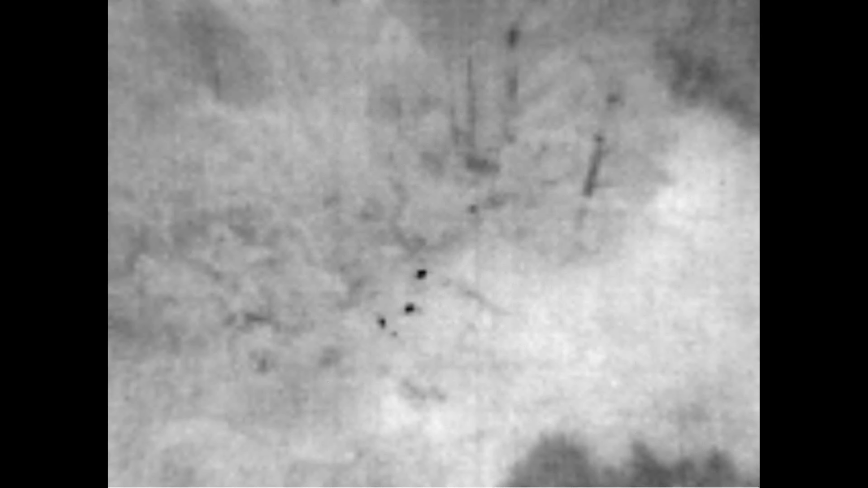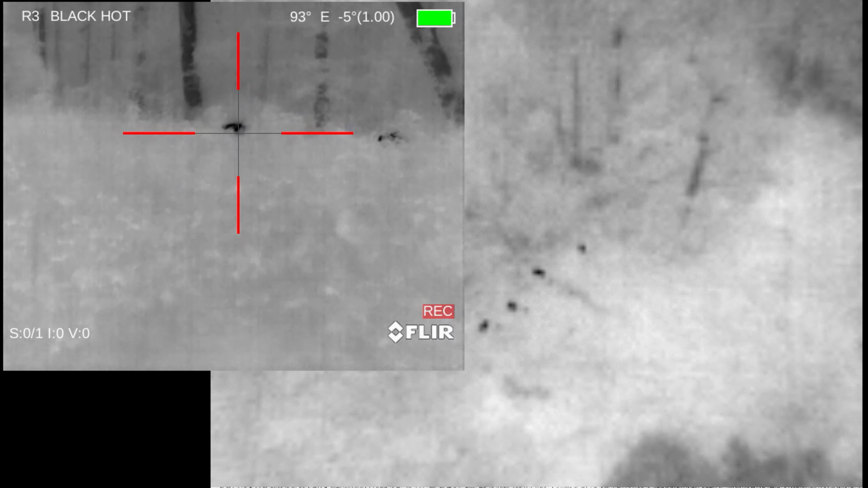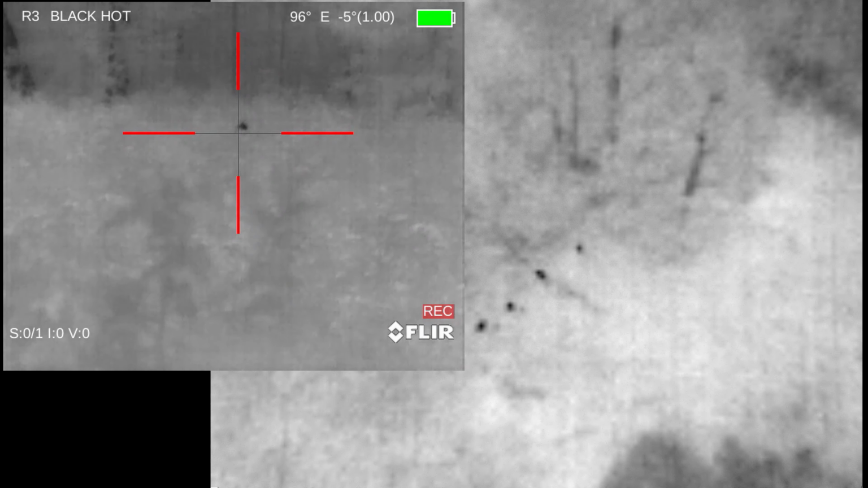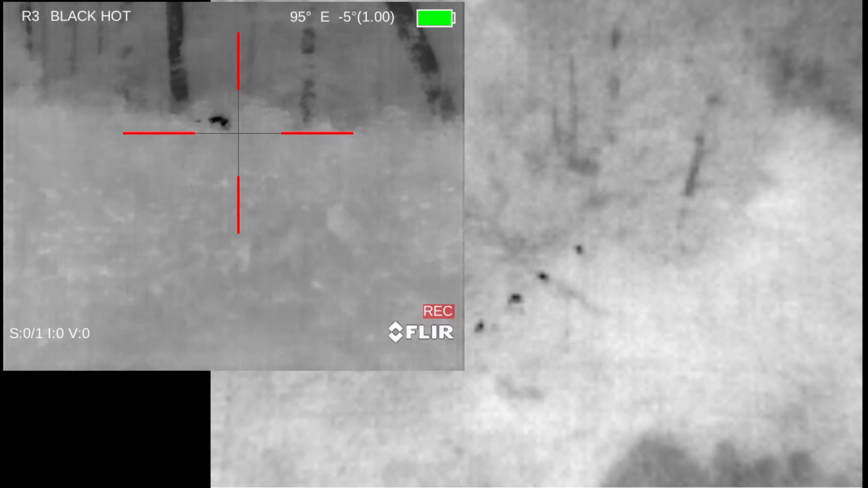Our shooting position is going to be just to the right of the trees that are in the bottom of the frame. This time I was the one carrying the thermal, and Nolan had the ATN night scope, which with a 3x zoom was just not doing very good in this foliage. We were only maybe 50 yards away from these pigs. We wound up really close to them by the time we got to the edge of those trees.